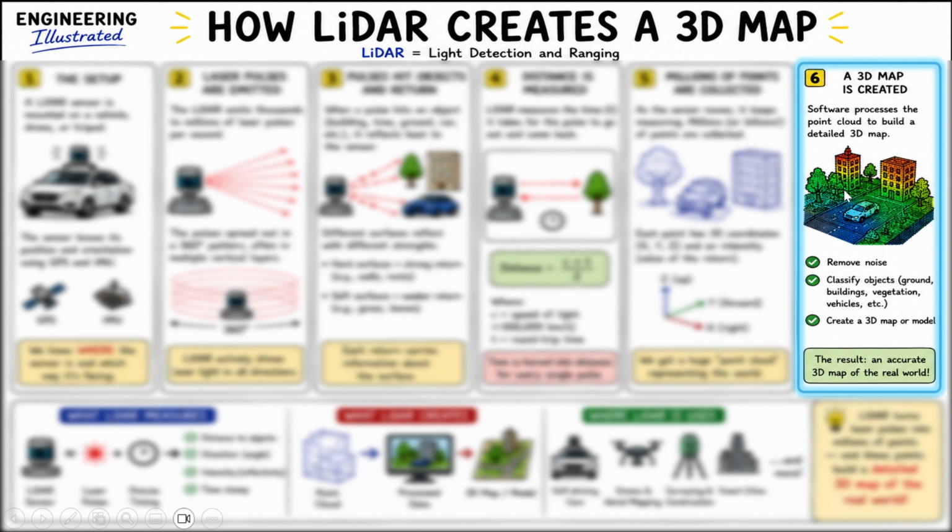Especially in moving cars that have this technology, they not only create a 3D map, but they also identify buildings, roads, vegetation, and in the end, from these pulses that bounced back, they create a 3D map of the real world and its surroundings.